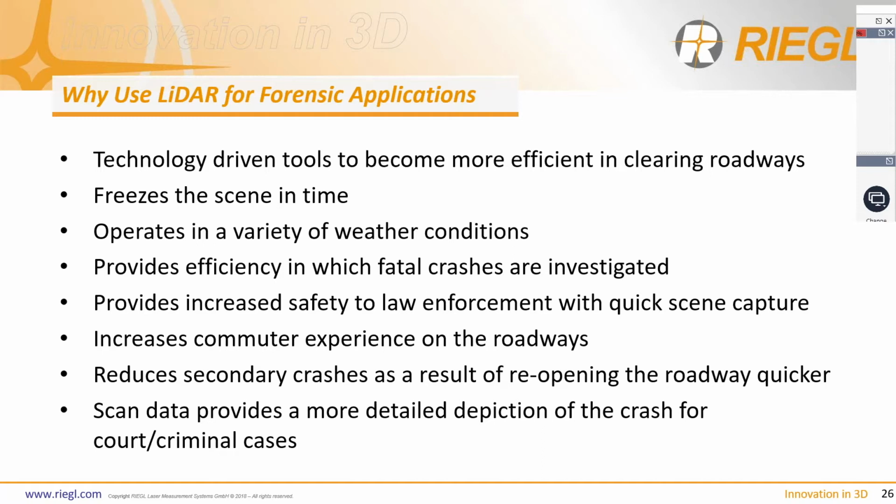Obviously, we've talked about freezing the scene in time. You can go back and revisit the accident later that day. You can visit it tomorrow. You could visit it in 5 years if you need it. You can have that data available for your use whenever and wherever you would need it. Operating in a variety of weather conditions, as we've explained earlier as well, you can use it in heat, cold, rain, snow, fog, dim light, bright light, any sort of lighting condition, any sort of weather condition, the scanner is going to be able to work for you.